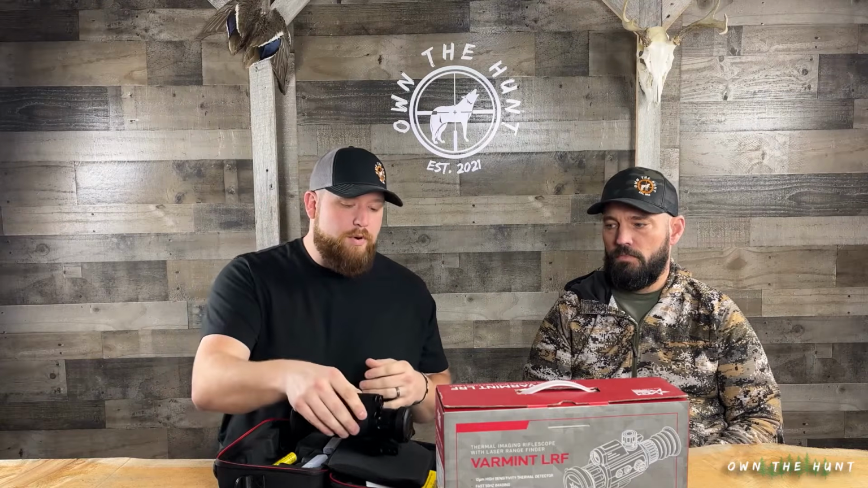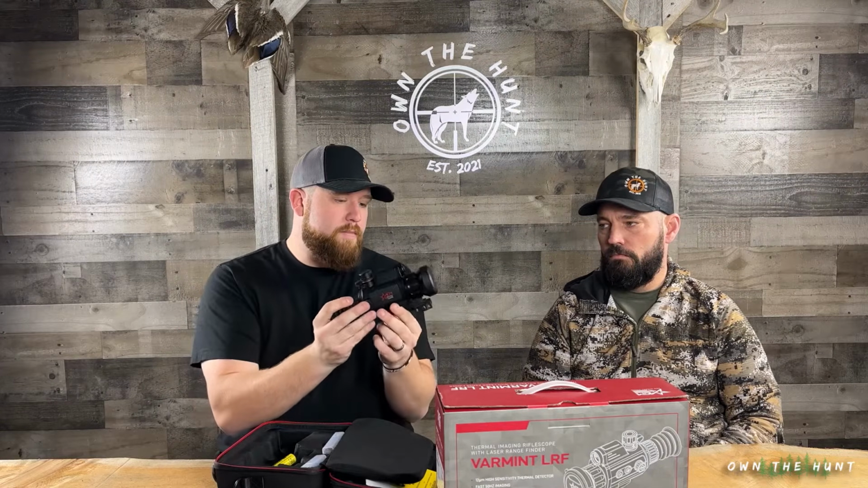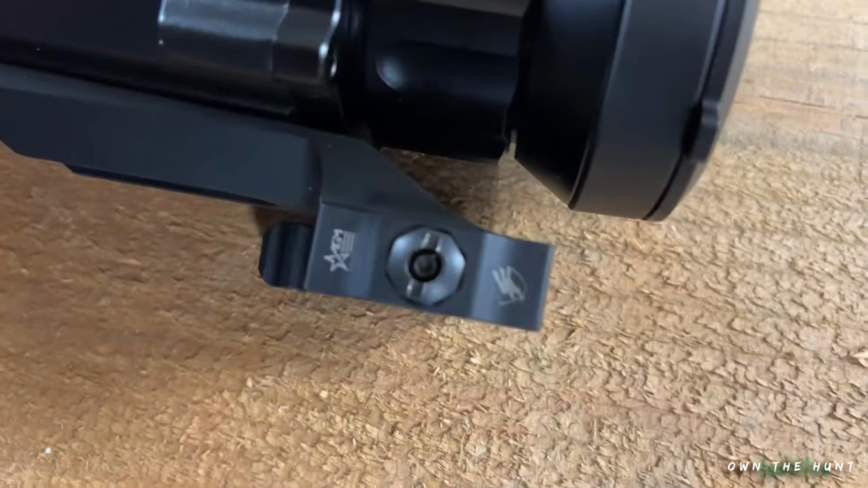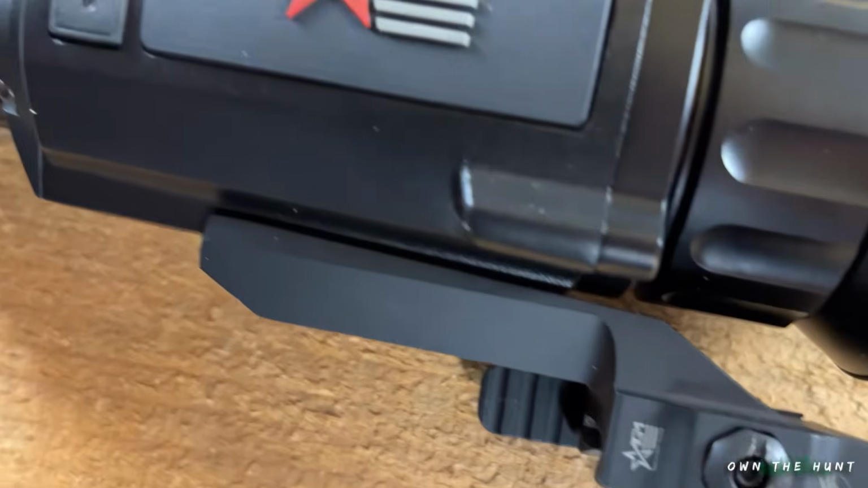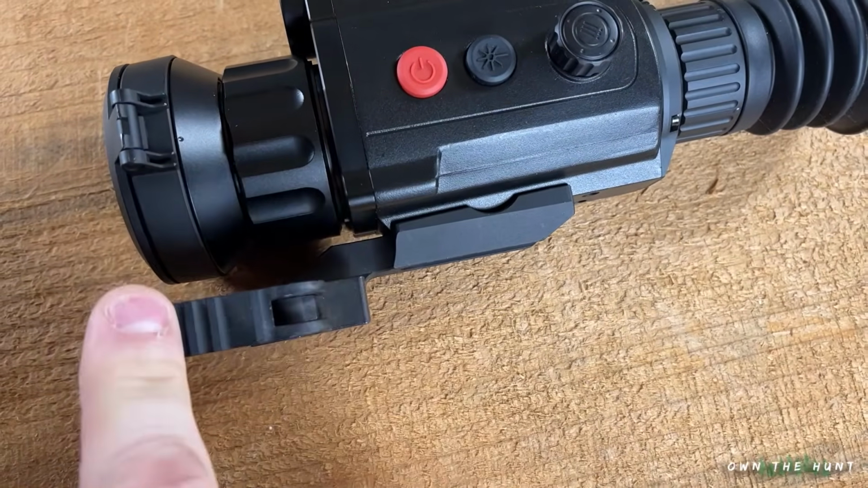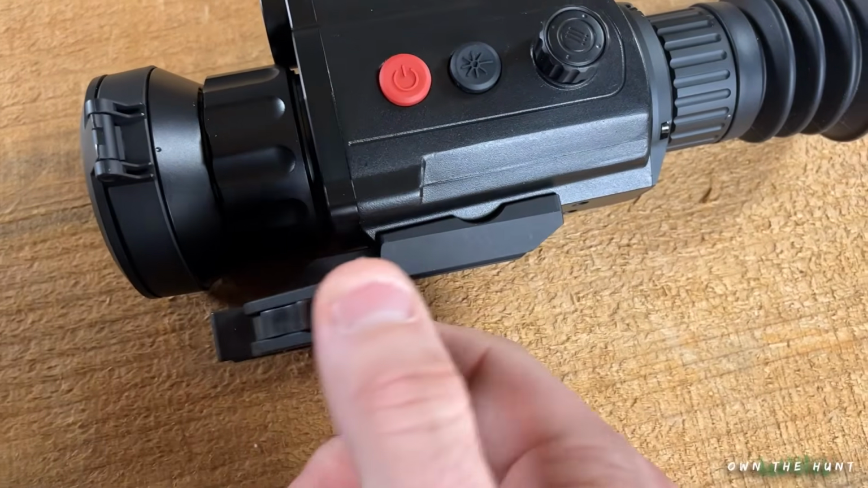So another pro. Tell us about the mount on this scope. As with all AGM products, they come with an ADM quick detach mount, and you can take that thing off and put it on 100 times. As long as you put it back in the same spot, it holds zero. Yeah, I've never had any trouble.